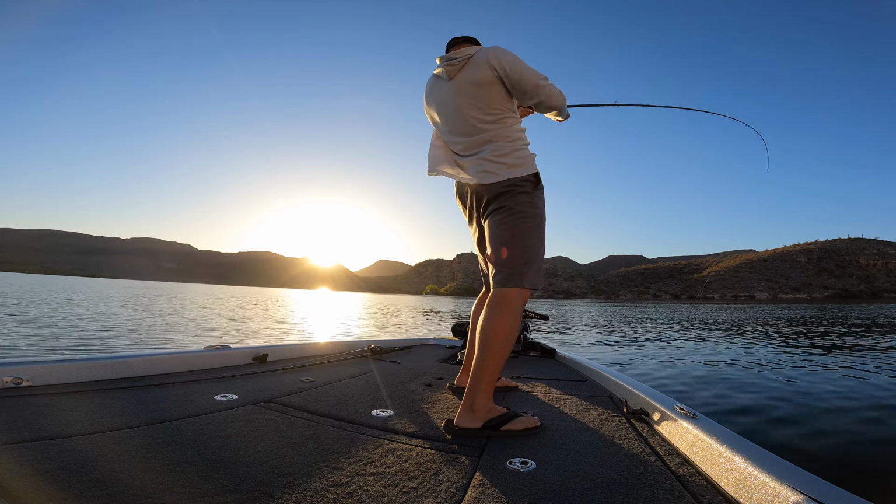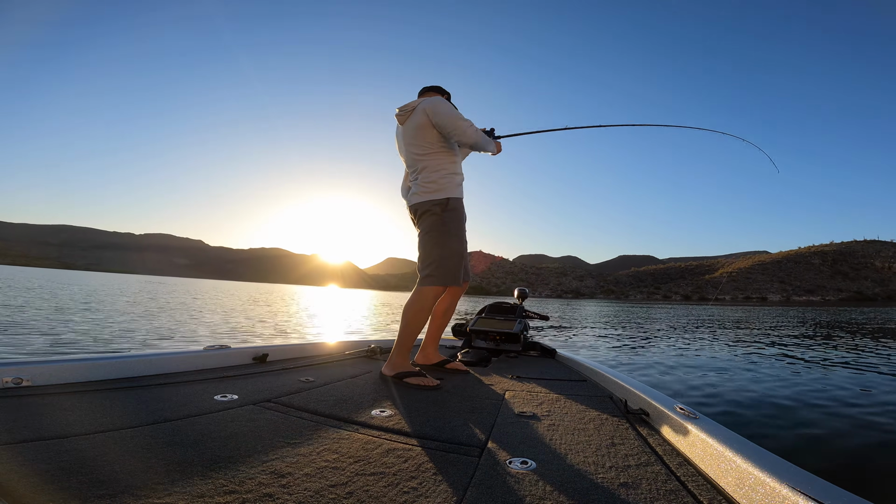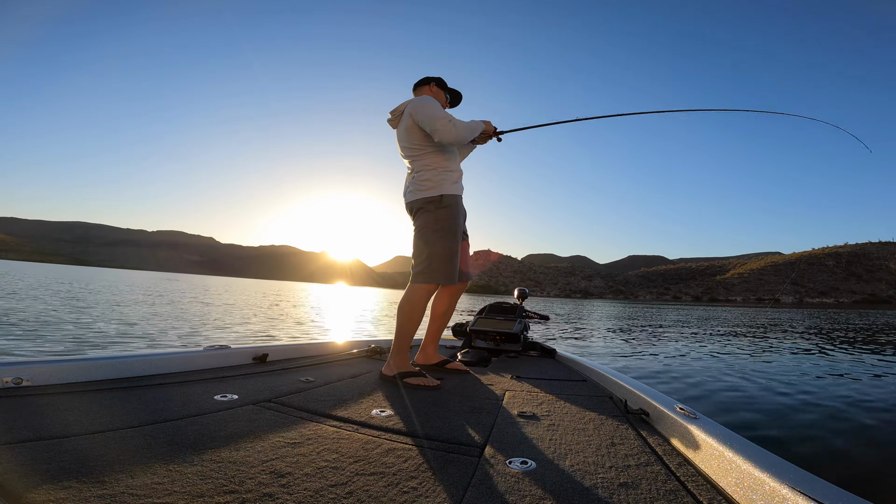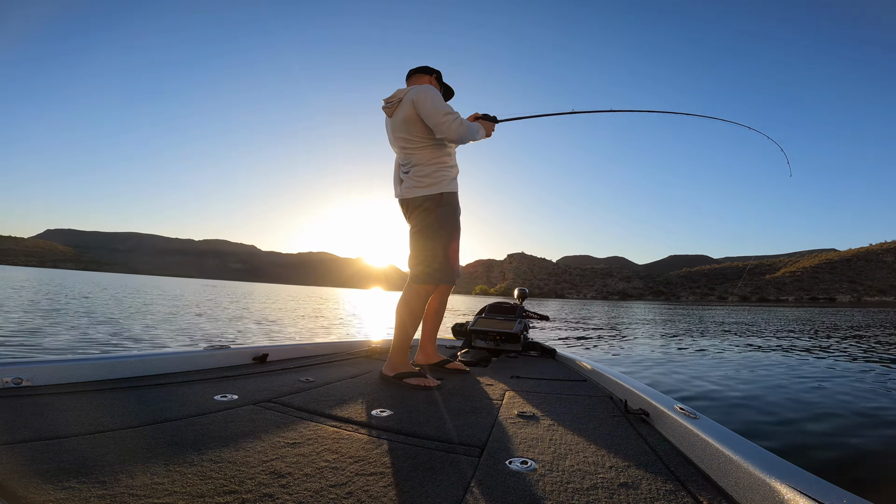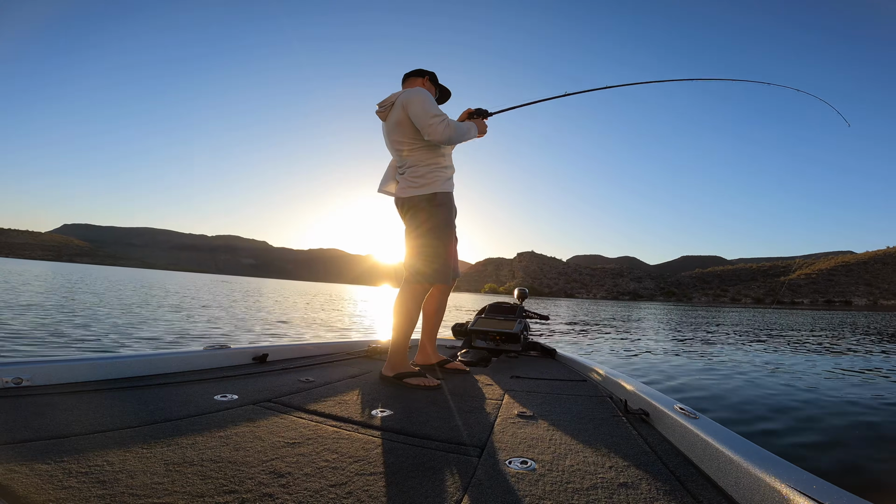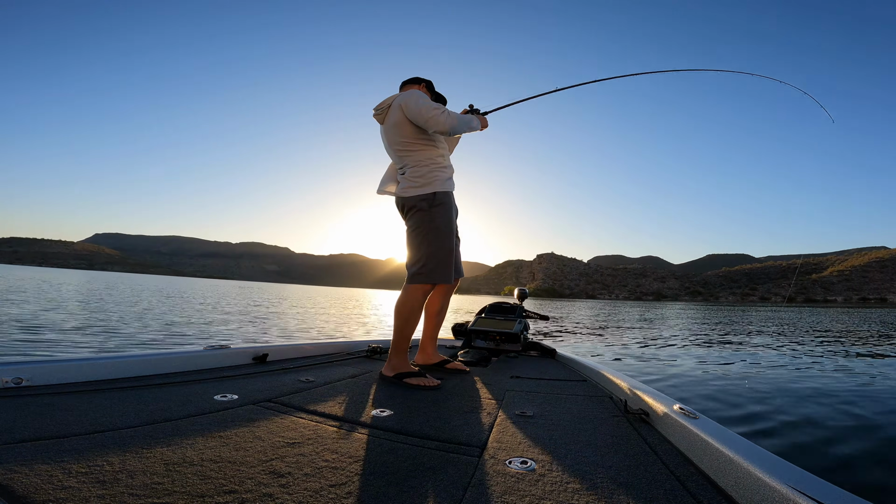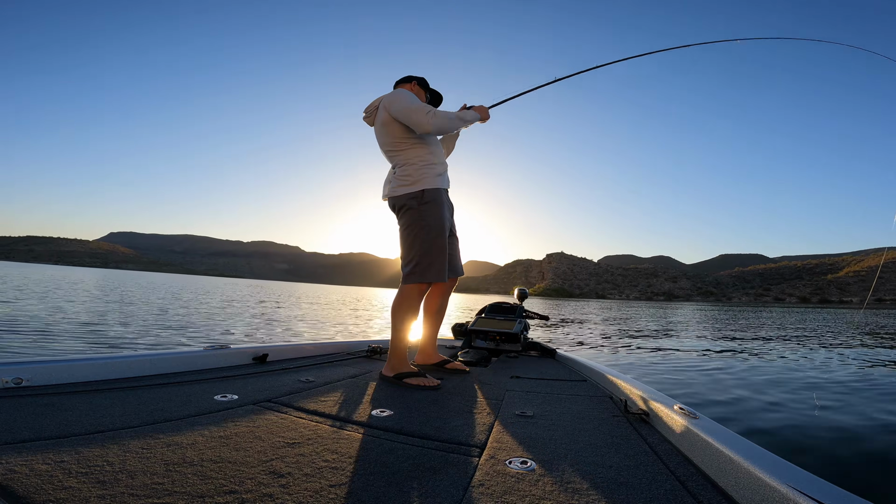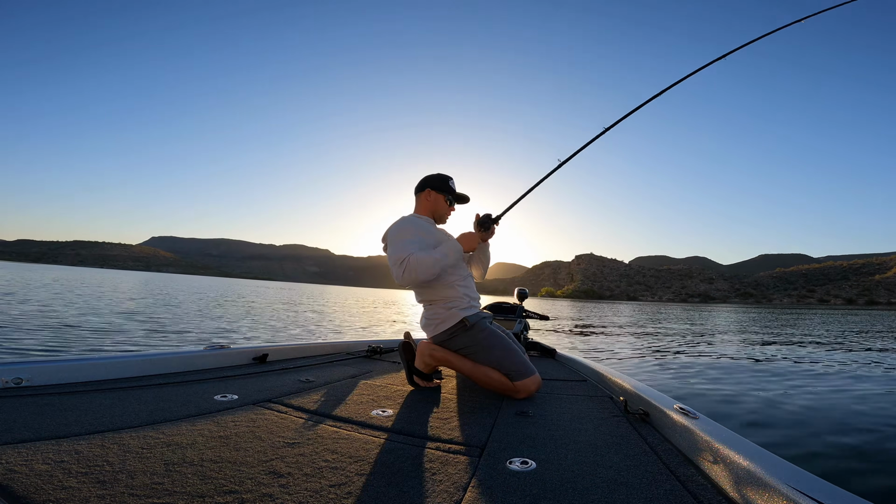We got fish on early on the big old mag spoon. There is a ton down there too. This is a small one for this giant spoon. Not bad, not bad, not bad.